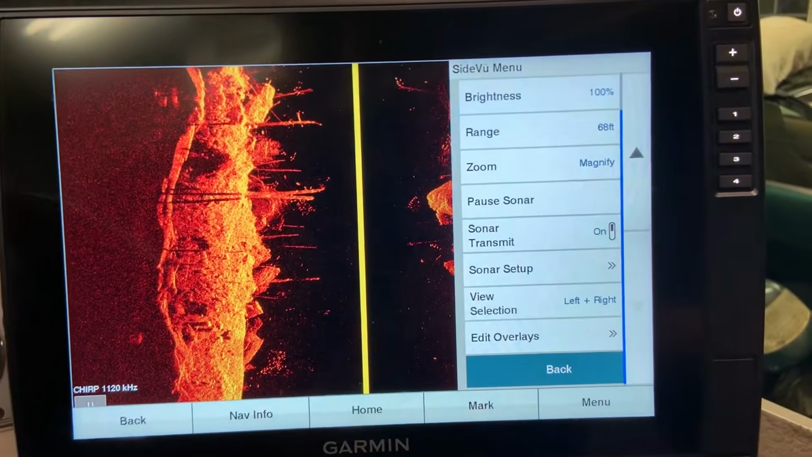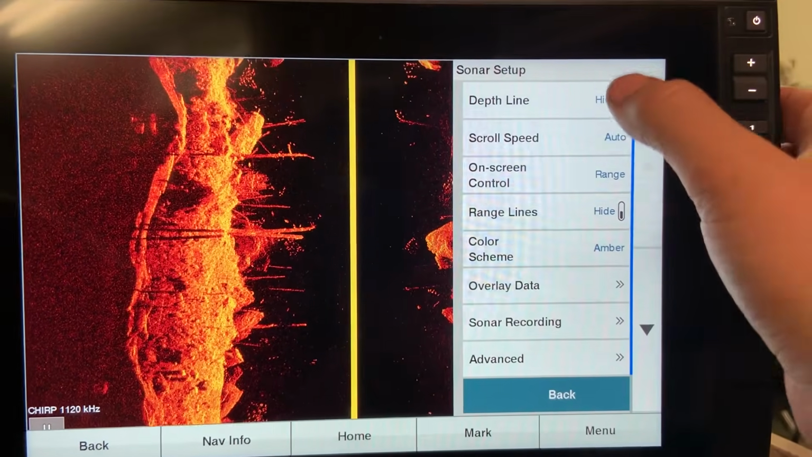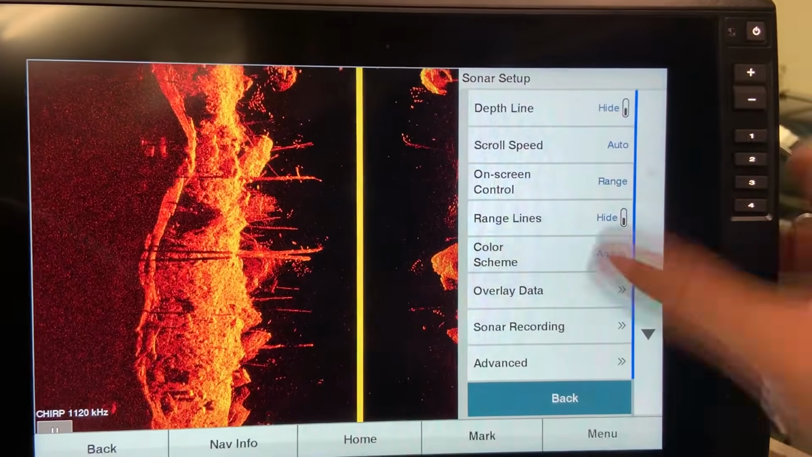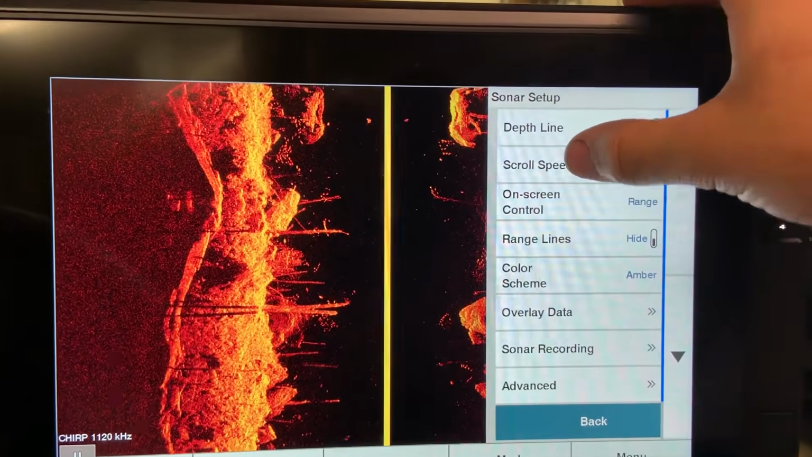For the rest of the settings, you have to go into your sonar setup tab, and this will bring up depth, line, scroll speed, all this other stuff. But the important ones in here are scroll speed, so let's dive into that one.